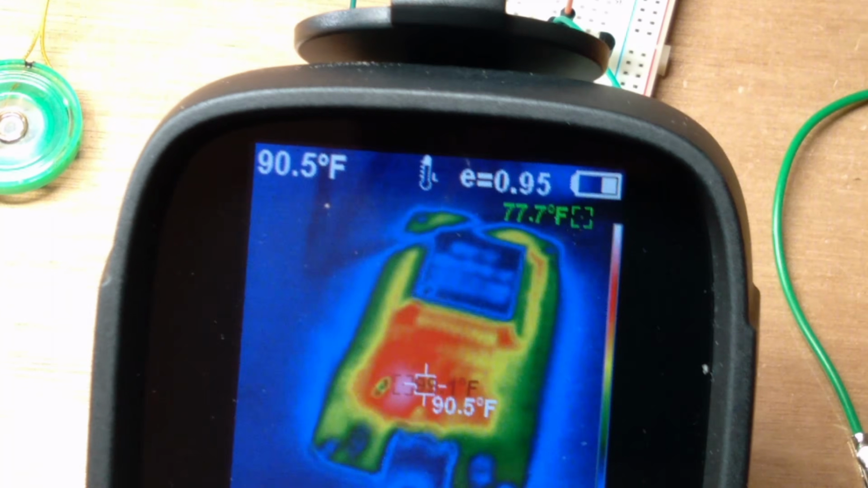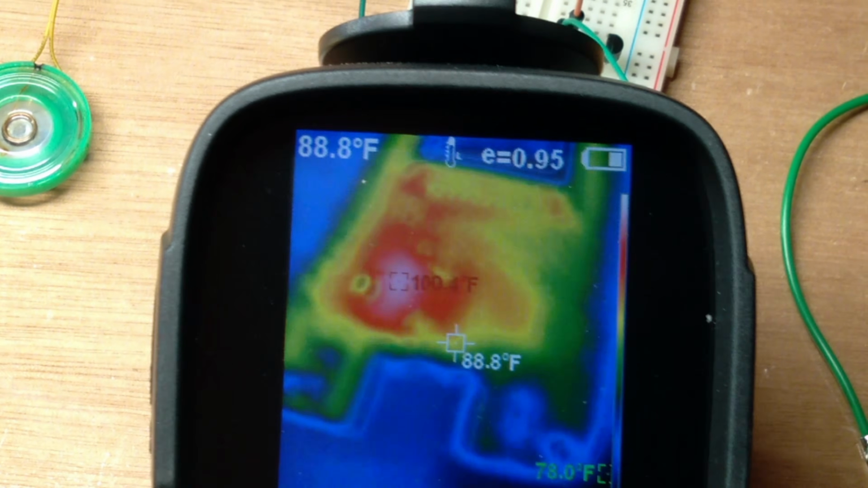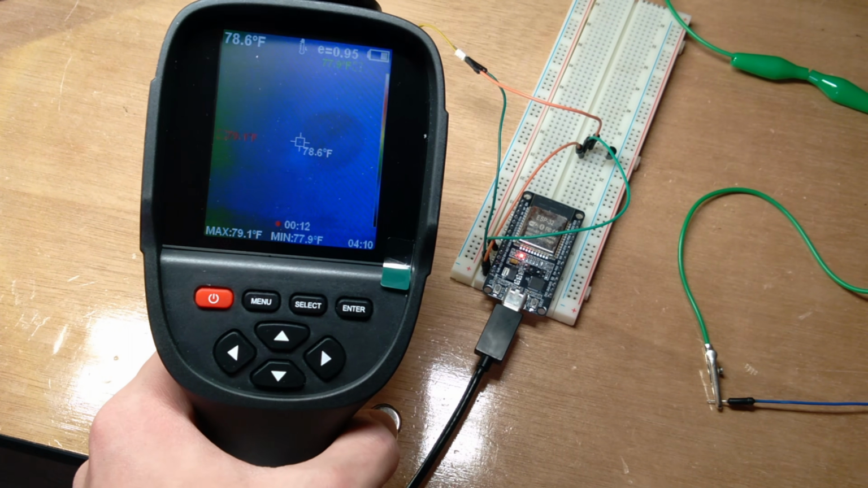Another thing I noticed is the board actually generates a pretty good amount of heat. It's not that hot, but it's hotter than I expected. 200 hertz now.